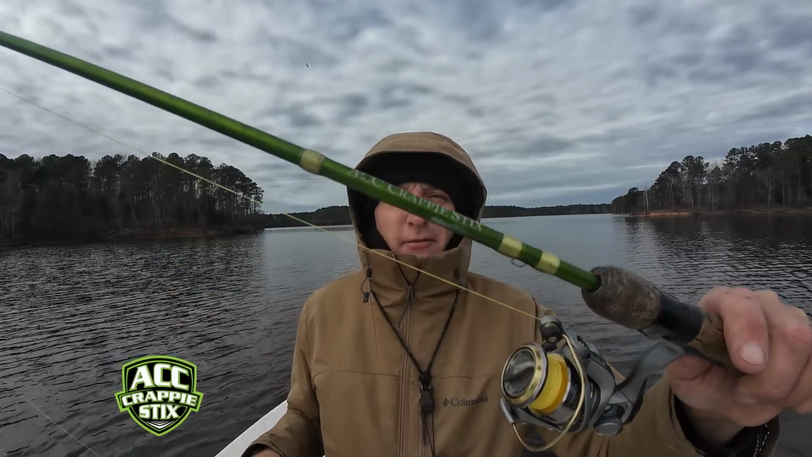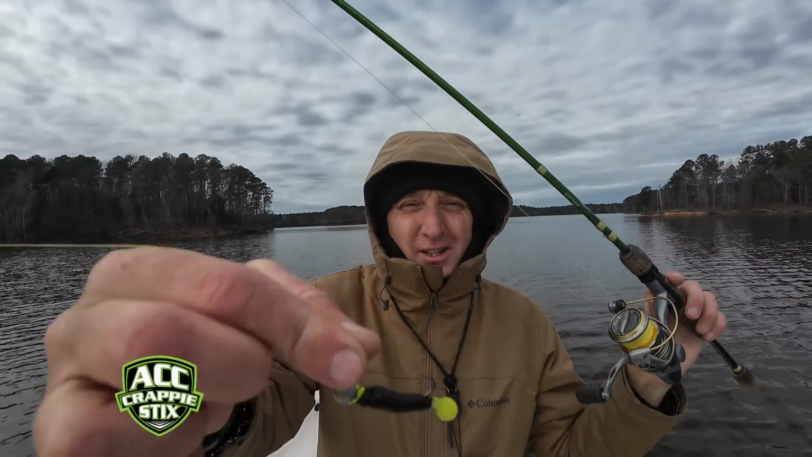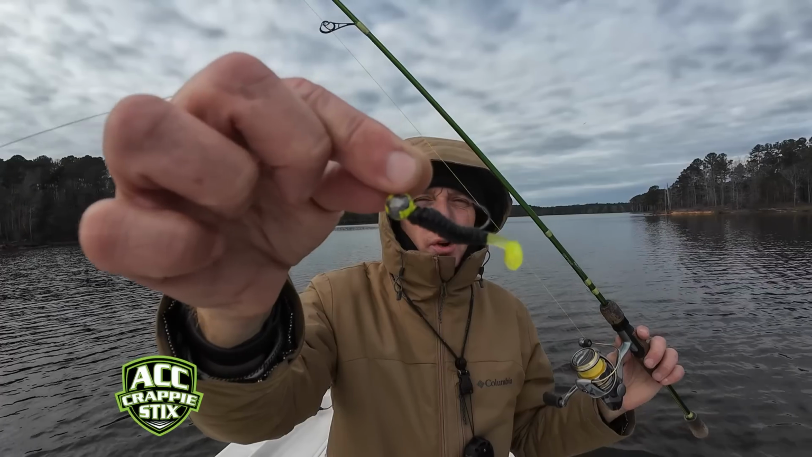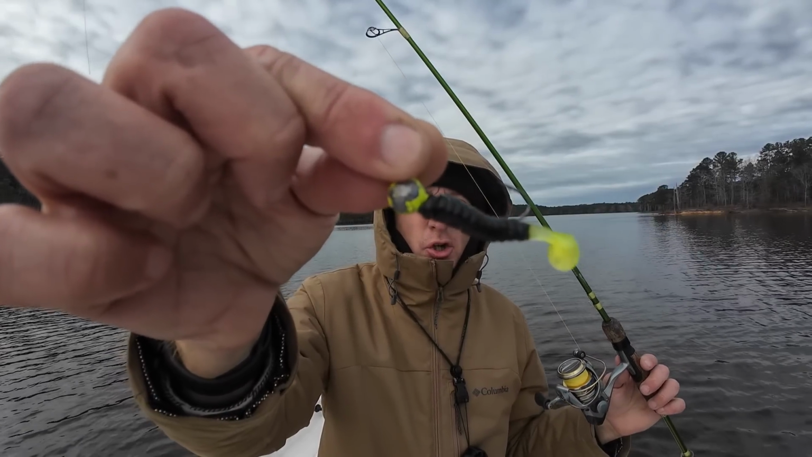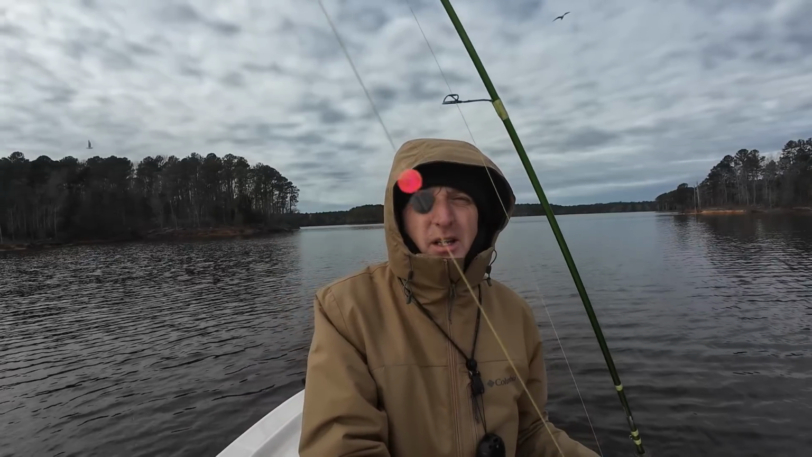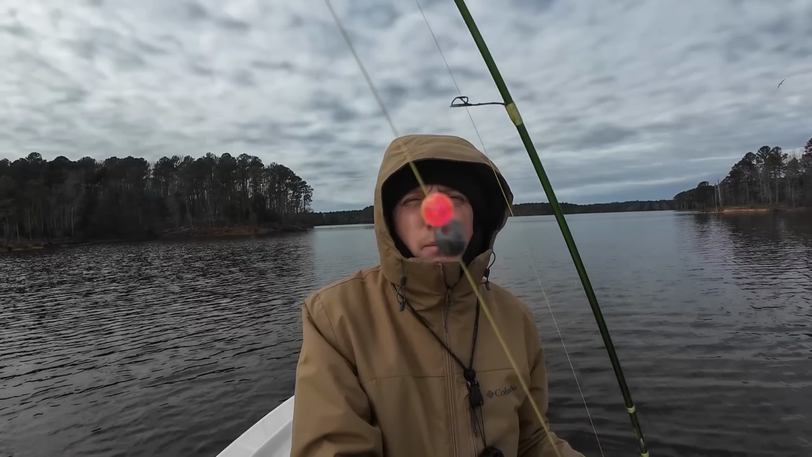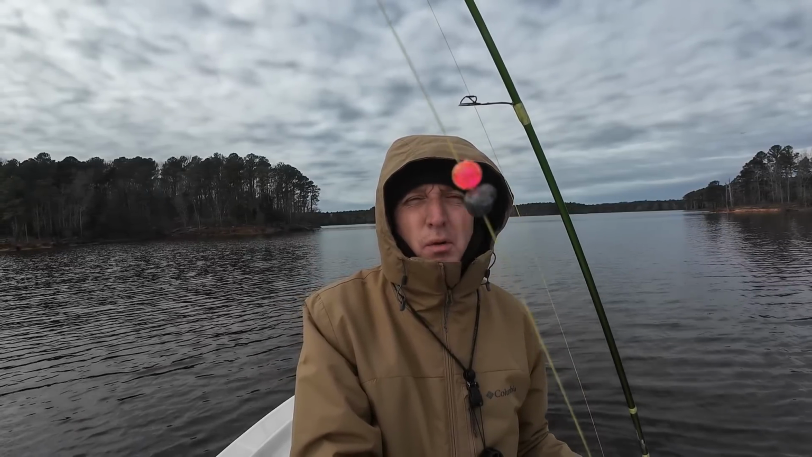Got my 7.5 foot ACC crappie sticks, 20-pound braid, and yes, I know that's overkill. Right now I've got that 1/4 ounce sickle hook with a Charlie Brewer slider that's a little bit smaller profile bait for those finicky winter fish. I got a number 3 split shot, 8mm bead. That just helps it to show up on Livescope better.